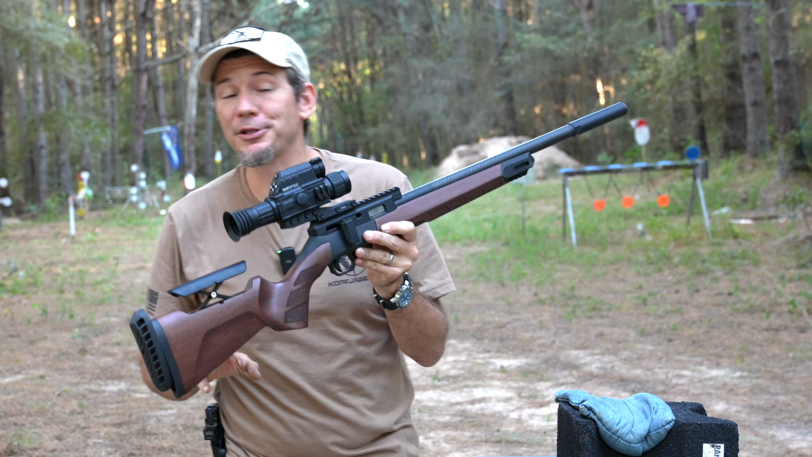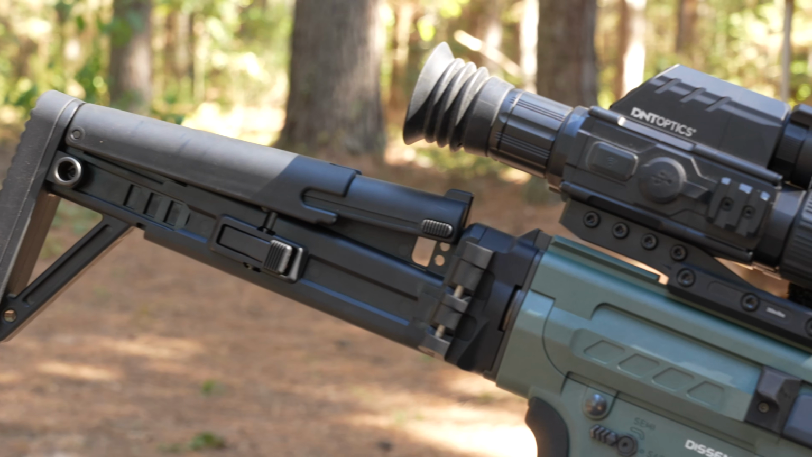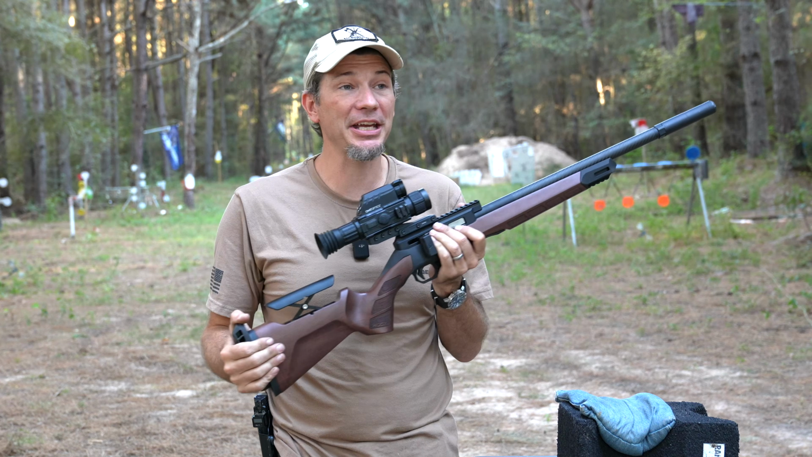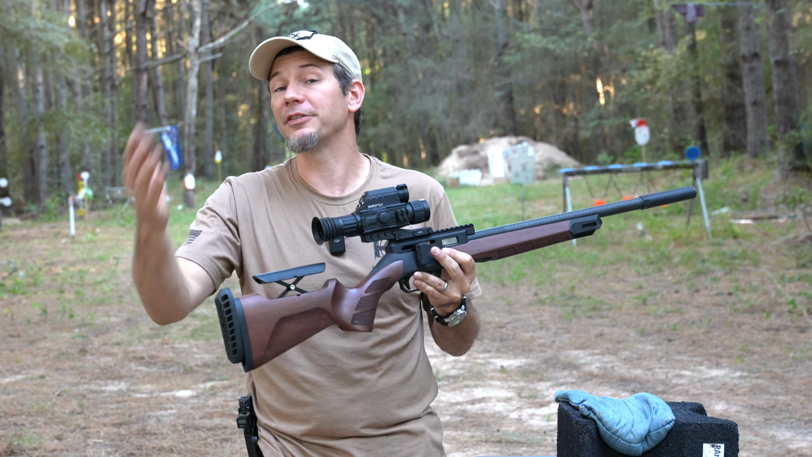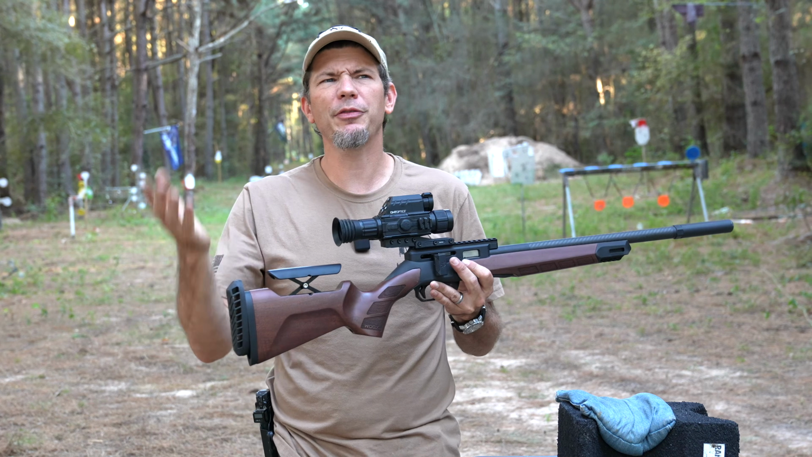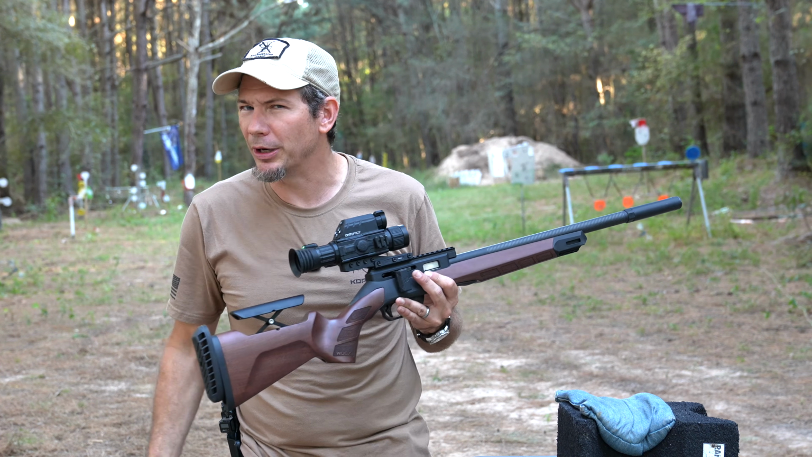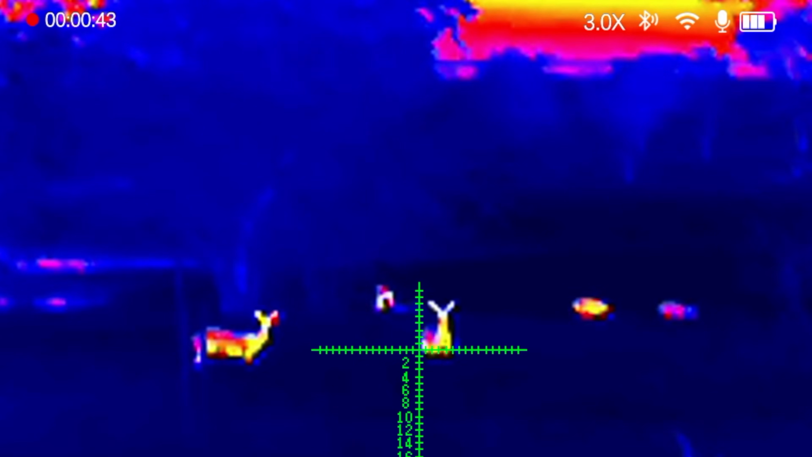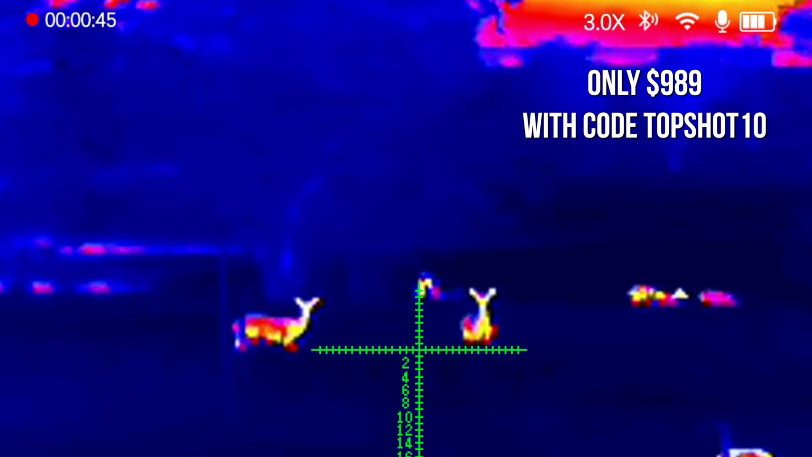Today we're hitting the range with this new thermal. Now, as you know, thermals are ridiculously expensive at times. I know my Pulsar is several $1,000s. I've tested several PARDs on the channel, and then we've done some more affordable ones, like the Sightmark. It was around $2,000, and it's decent. This one is even more affordable, shall we say.